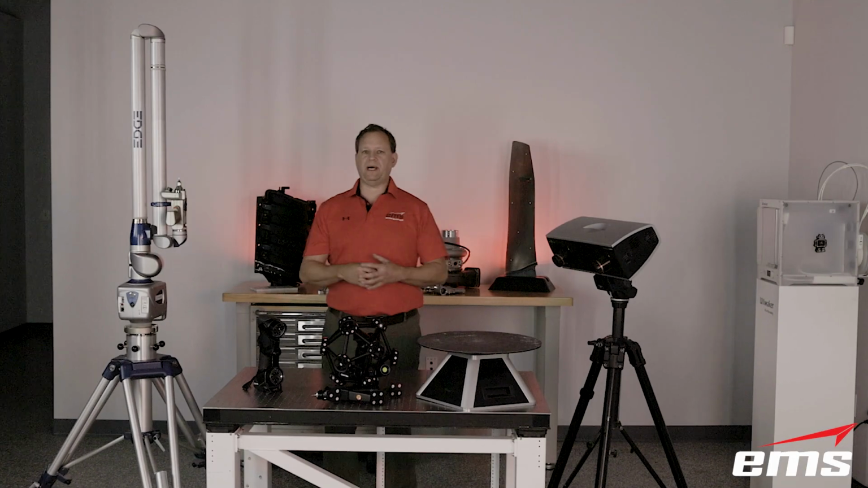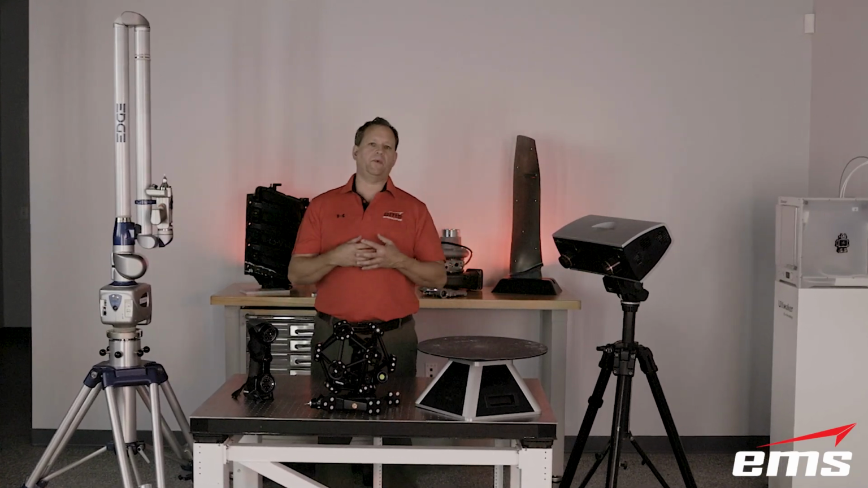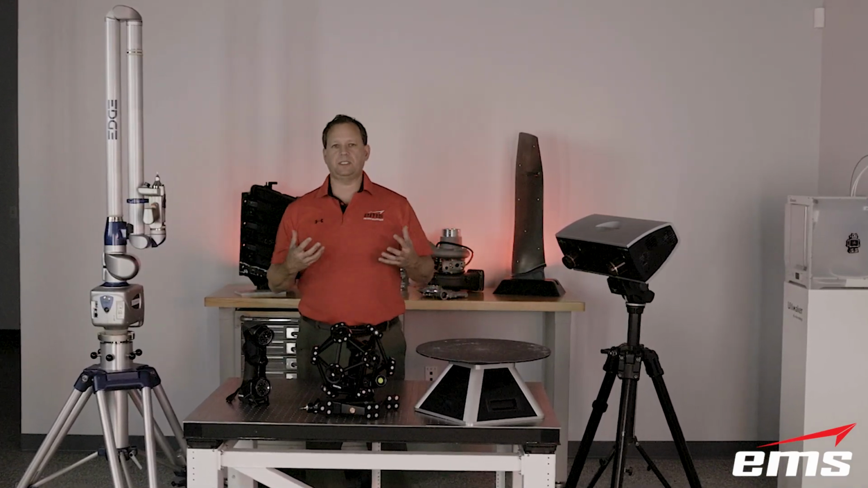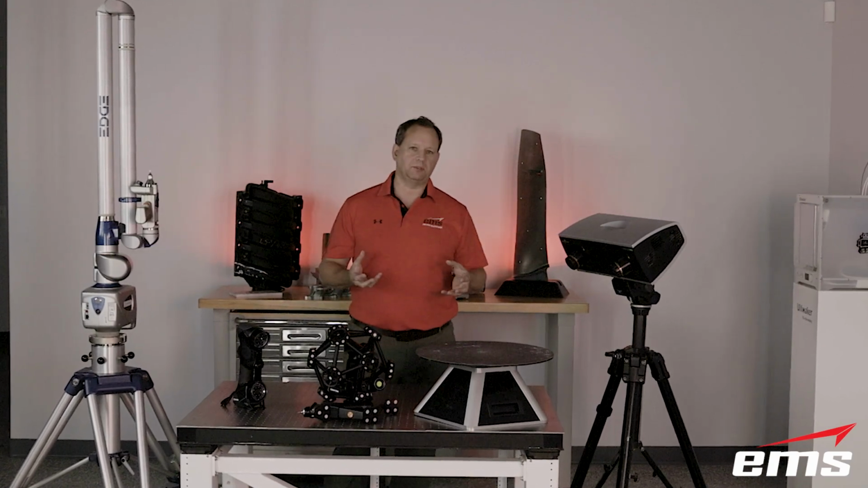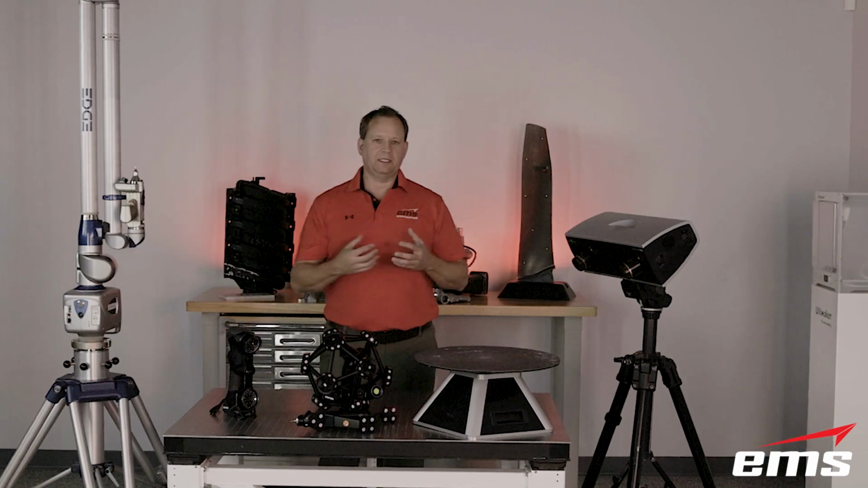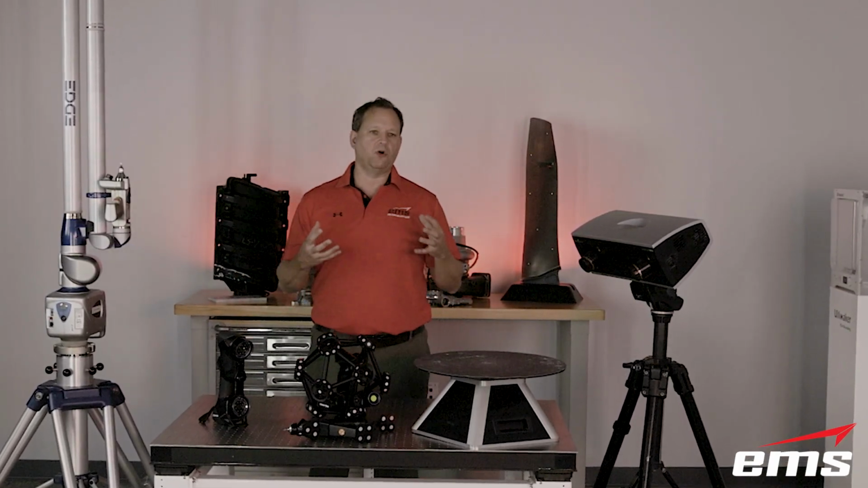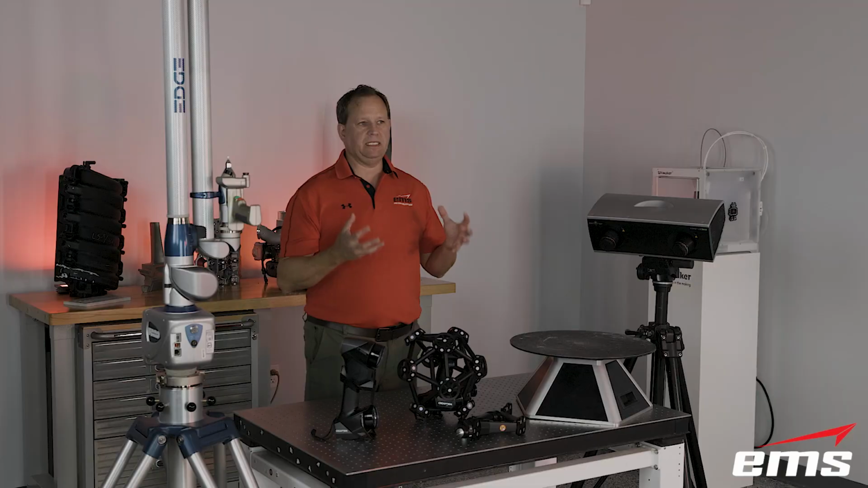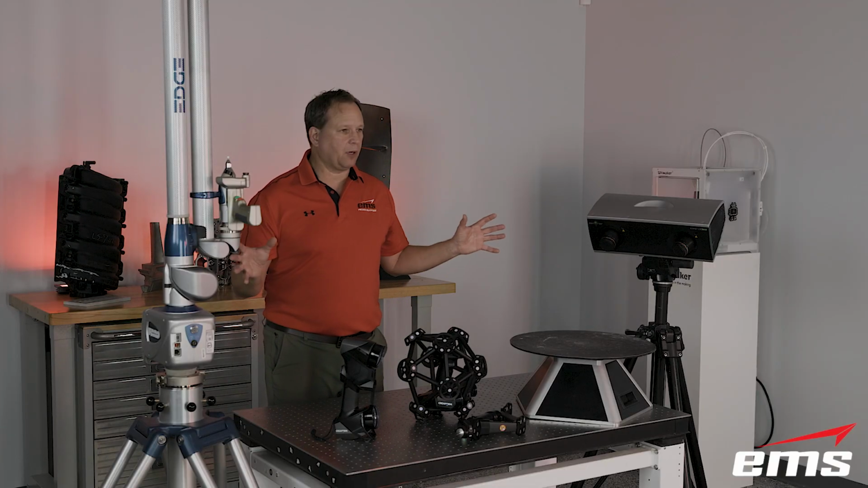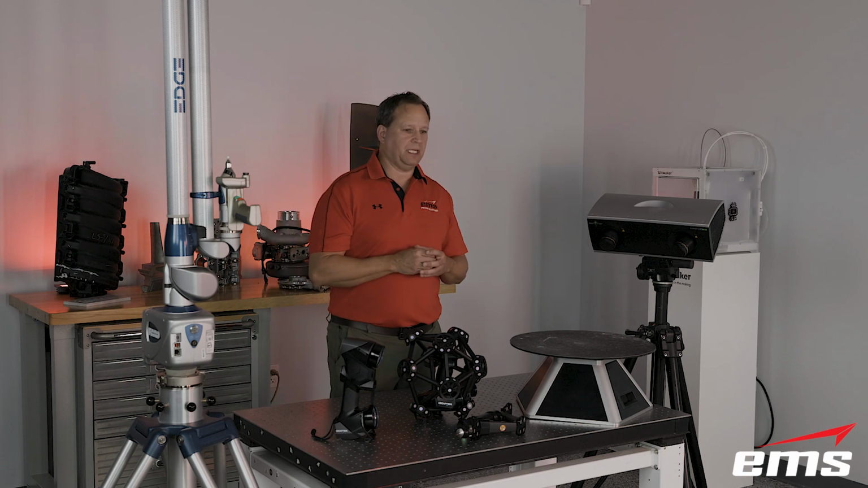Okay, now let's talk about accuracy. Now, accuracy is always asked, and it's always a hard question to answer because there are so many variables in it. But let me try to explain at least my thoughts on accuracy with some of these different technologies. Because again, there are so many things that play into accuracy. On paper, all these systems are accurate, okay? But it's always the details that matter, right?